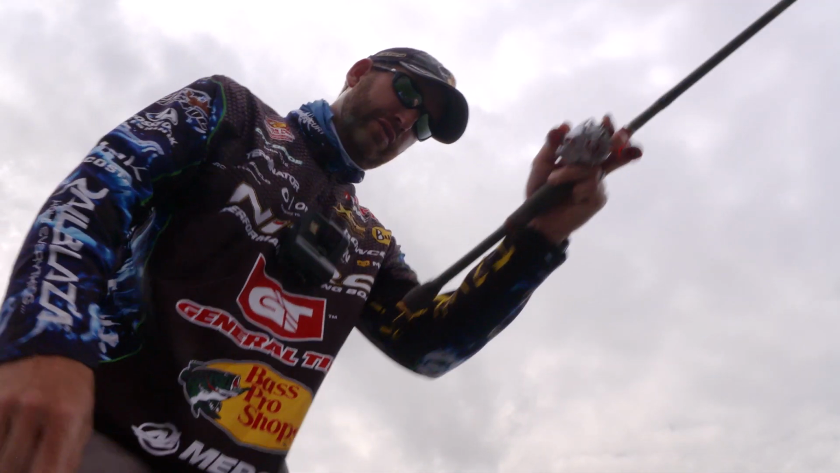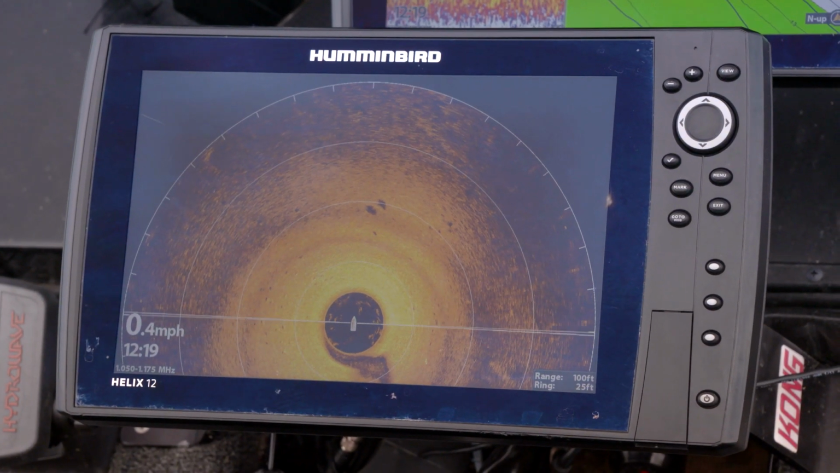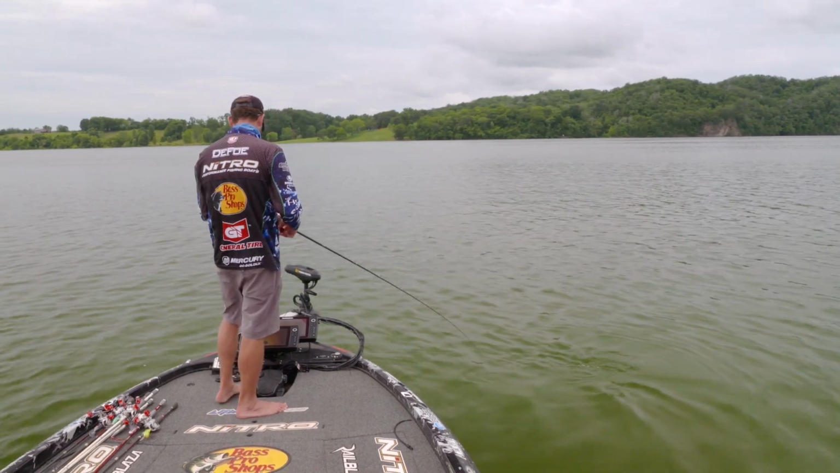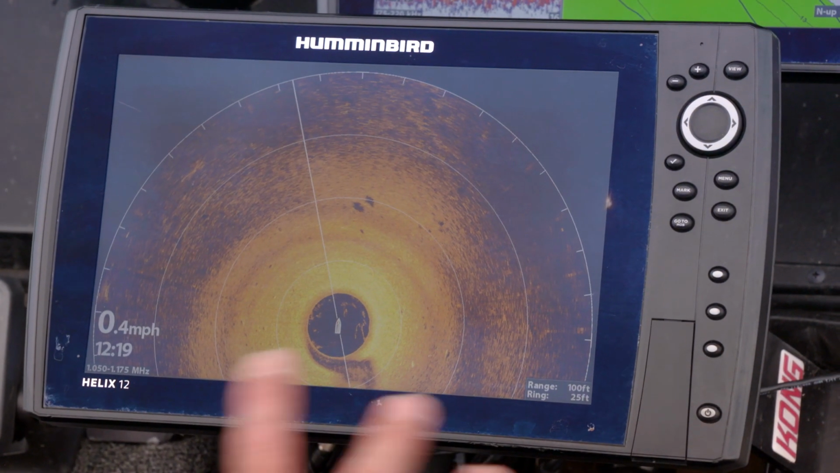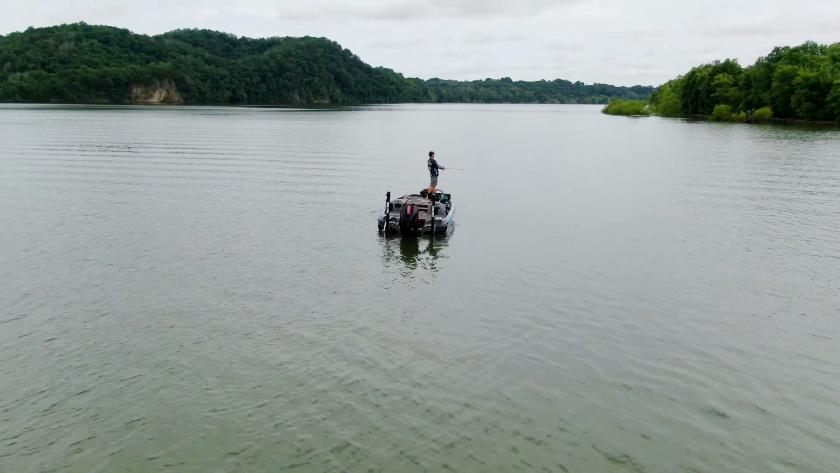That's definitely those fish sitting just out here on that 360. The side imaging, what I've got on the back of the boat, is looking perpendicular to either side all the time. 360 is doing just that. It's making a 360-degree sweep all around the boat, every direction.